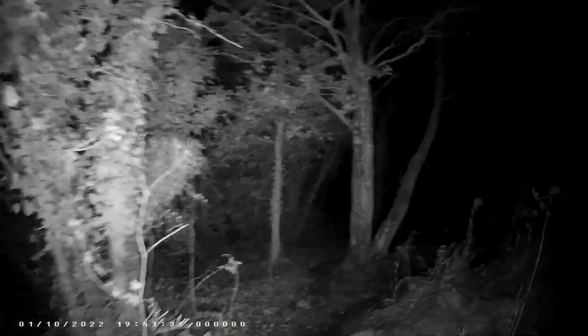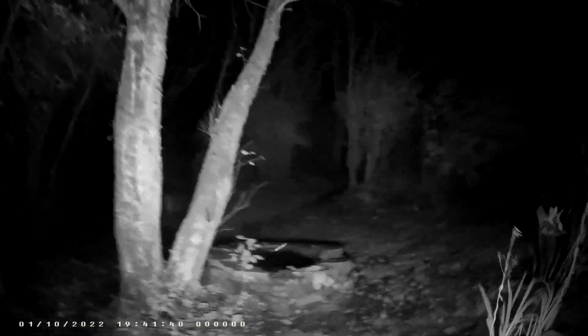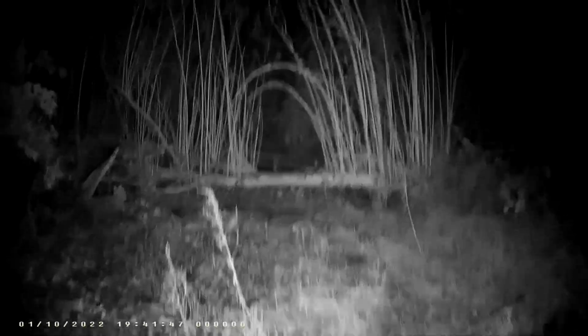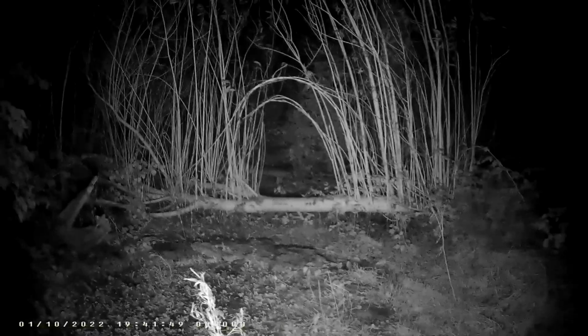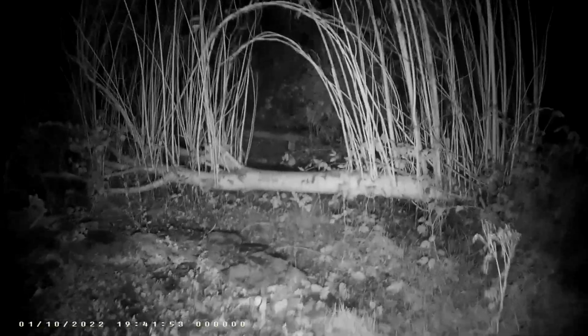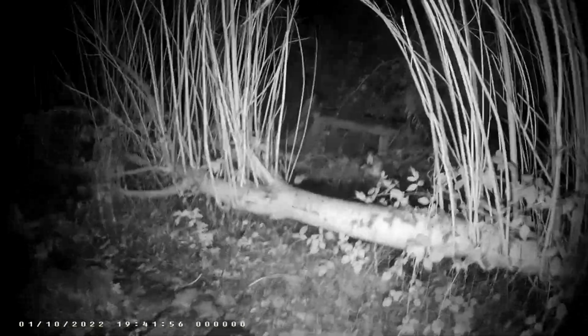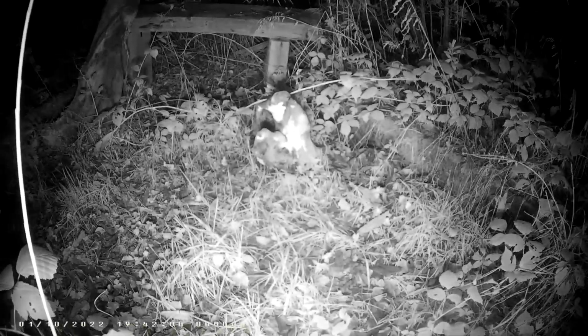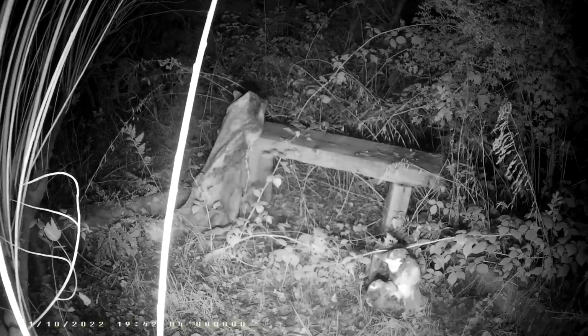Last night was at Drumble Woods. There was a lot here to clean up. I don't think they've fully got there yet. Oh, they've turned a fallen tree into something beautiful. Some bog oak and a seat.